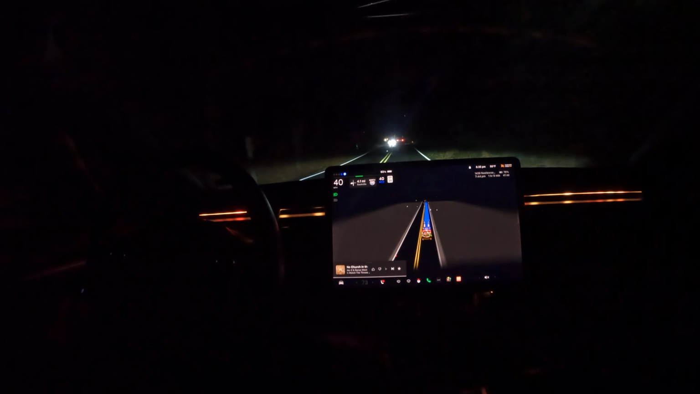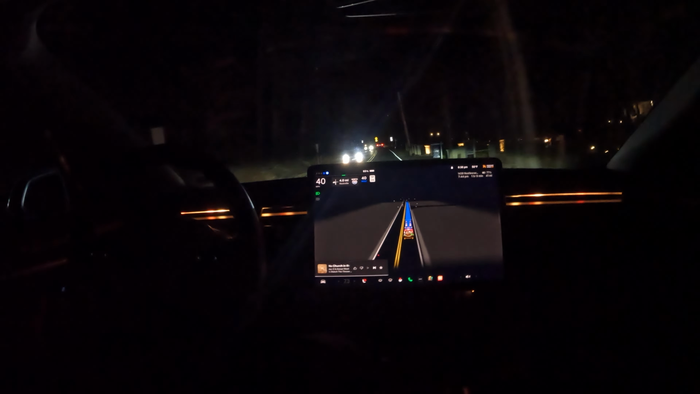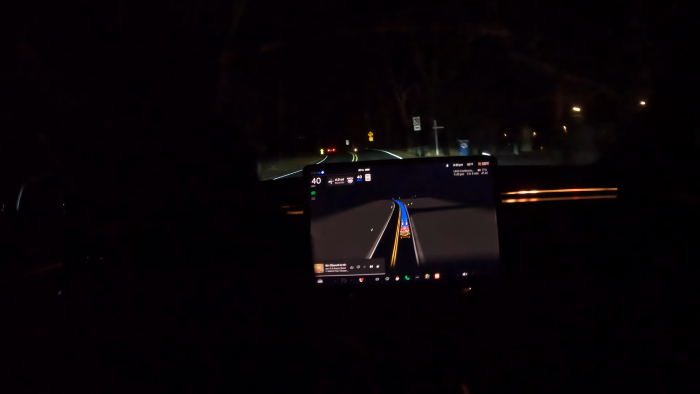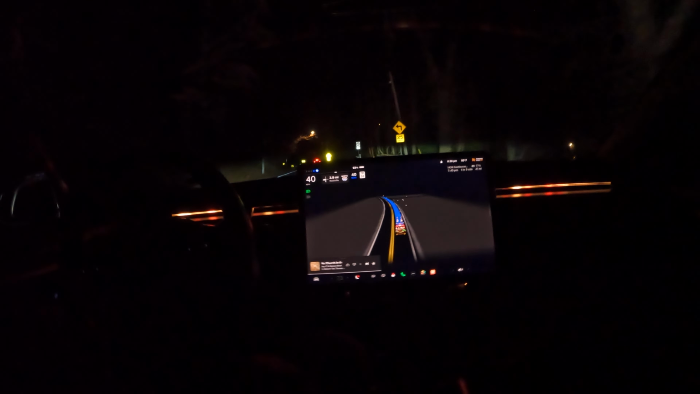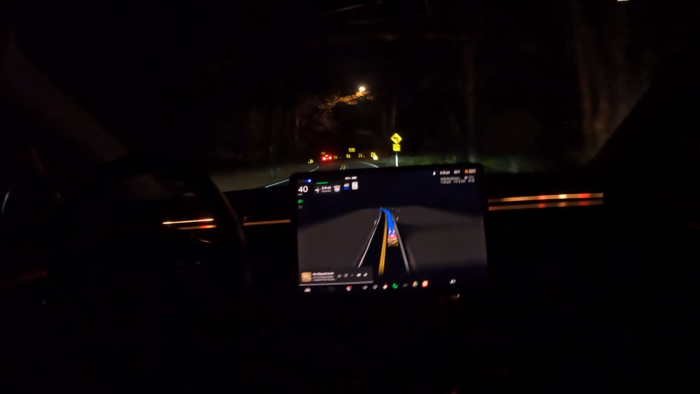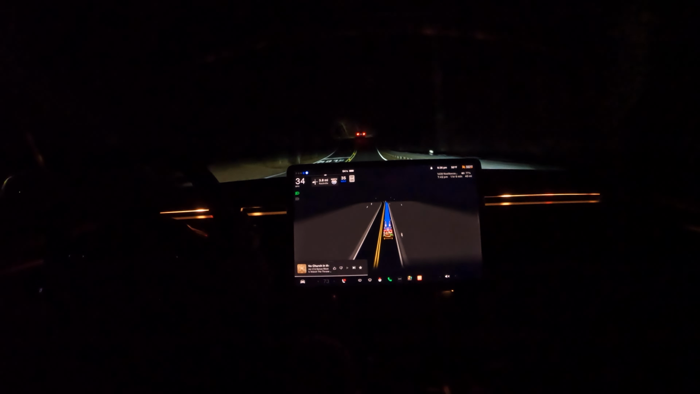Alright, so here we are on the more dangerous parts of the drive. We're gonna test out how it acts with oncoming traffic. They're suggesting 25 miles per hour on this turn here, so let's see if we can slow down. Nice, slowing down. Not as much as I would like, but see, it had to get down to 25.